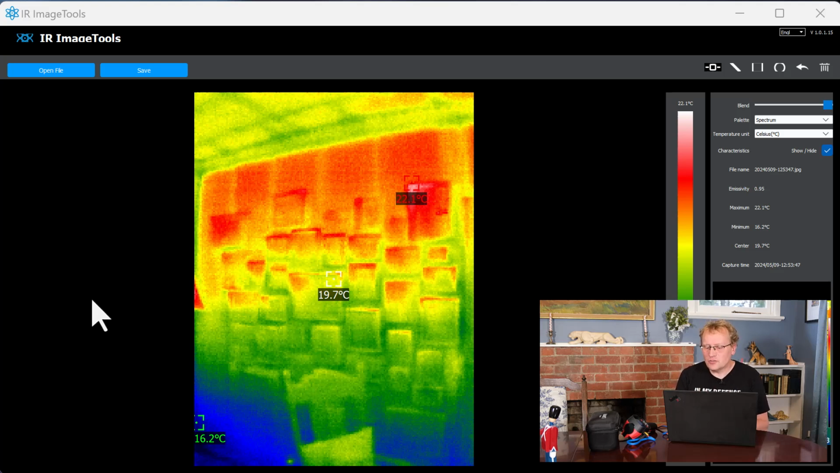Say I took this picture and I wanted to know what the edge up here was. What is the temperature of that edge of the ceiling? I can then click on this little icon here, and apologies for the tiny font, but I cannot make it bigger. I think it has something to do with this being recorded on a 4K screen. But anyway, we'll persevere. And I can then click on that bit on the photo right there. Come on, click on that. And then it'll tell me the temperature there. So obviously this is based on the color palette, but it's really handy.